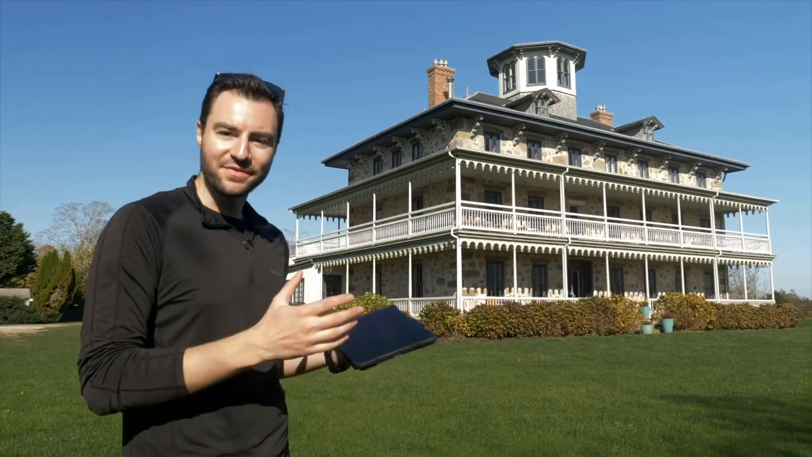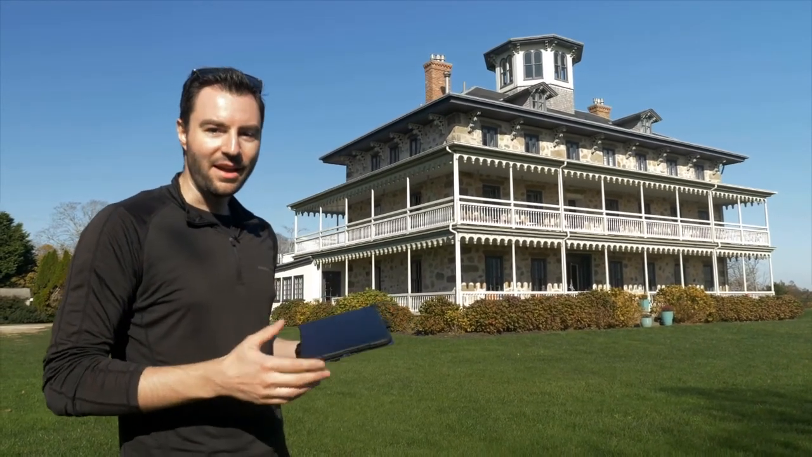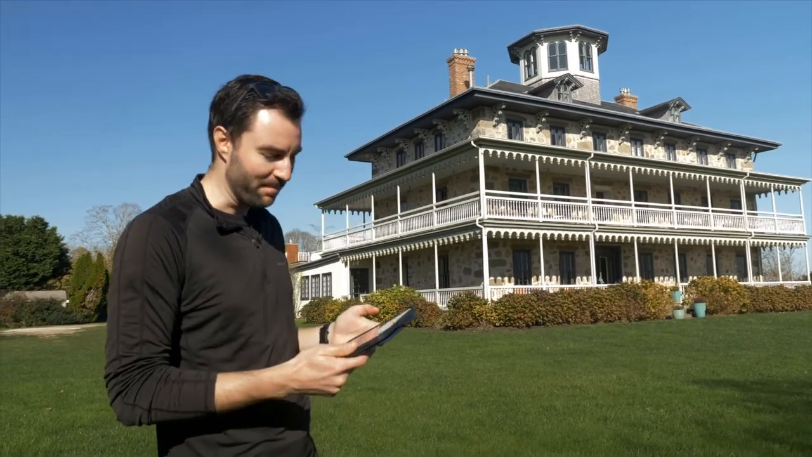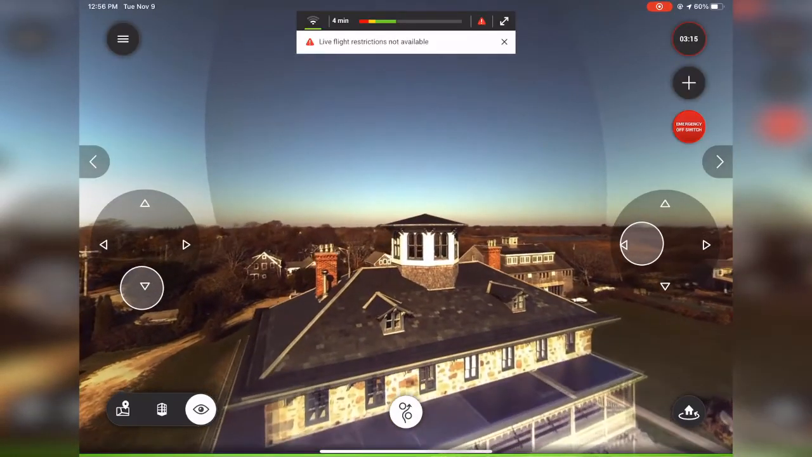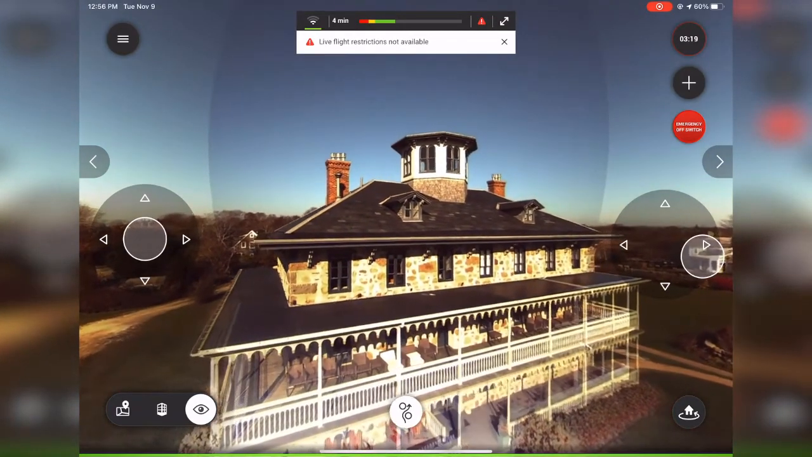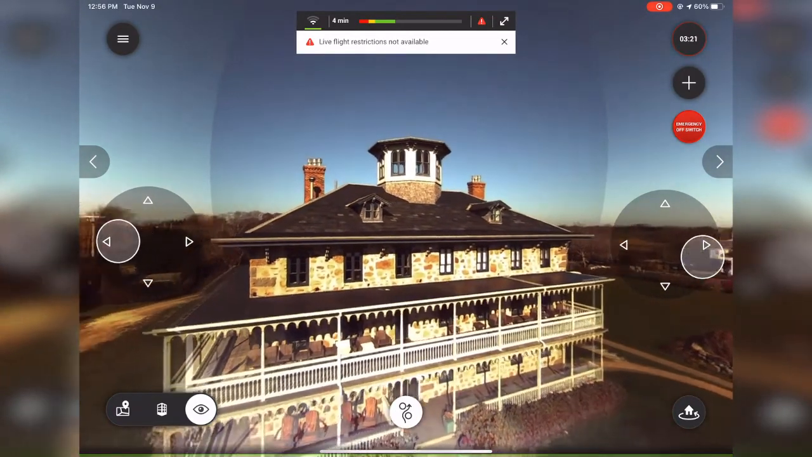Alright, so it just finished the scan of the roof, and now I want to do a scan of the facade of the building, the front of the building. So what I'm going to do is use these virtual joysticks and move the BLK2FLY in front of the building.